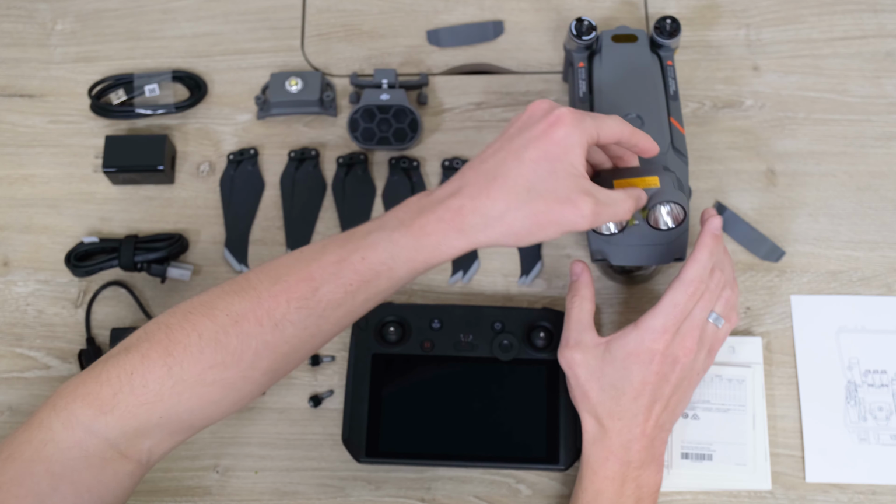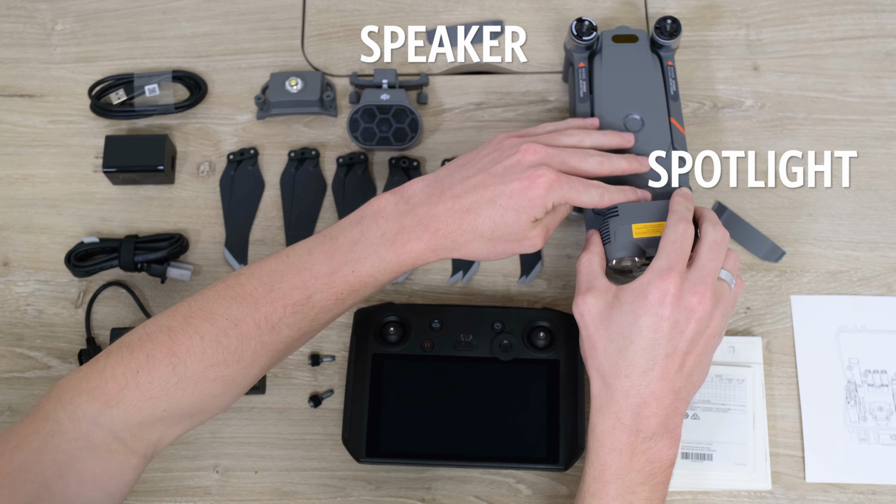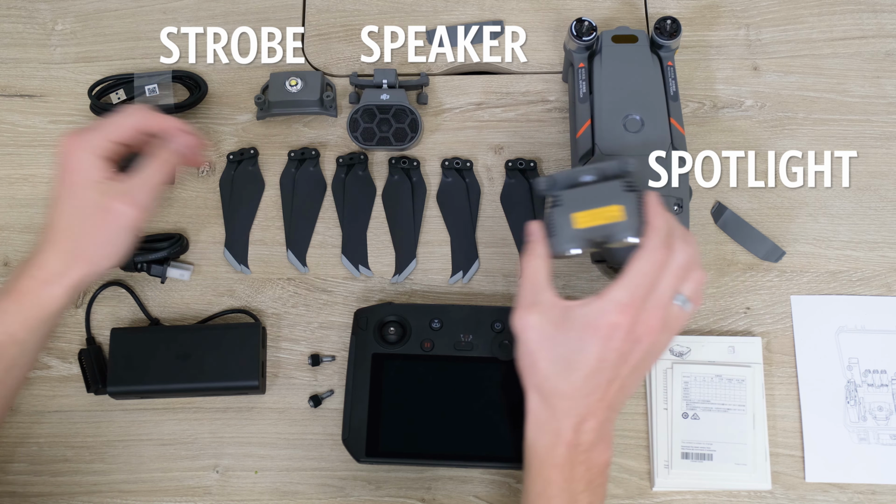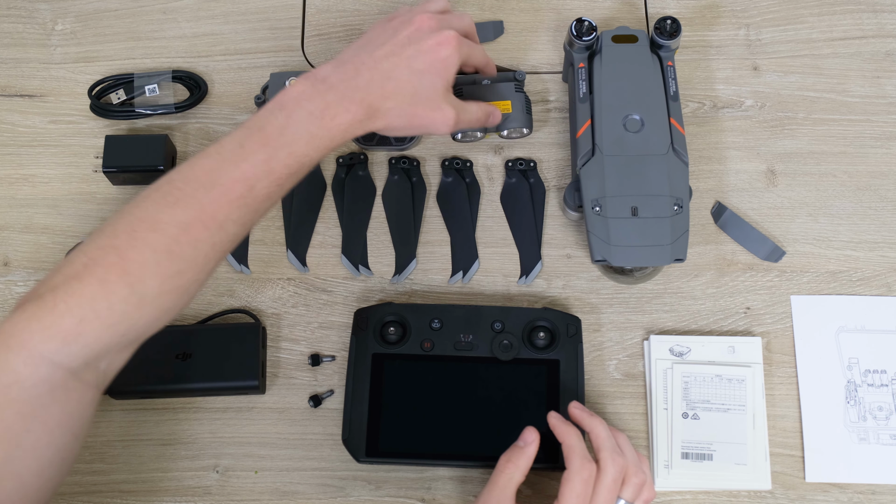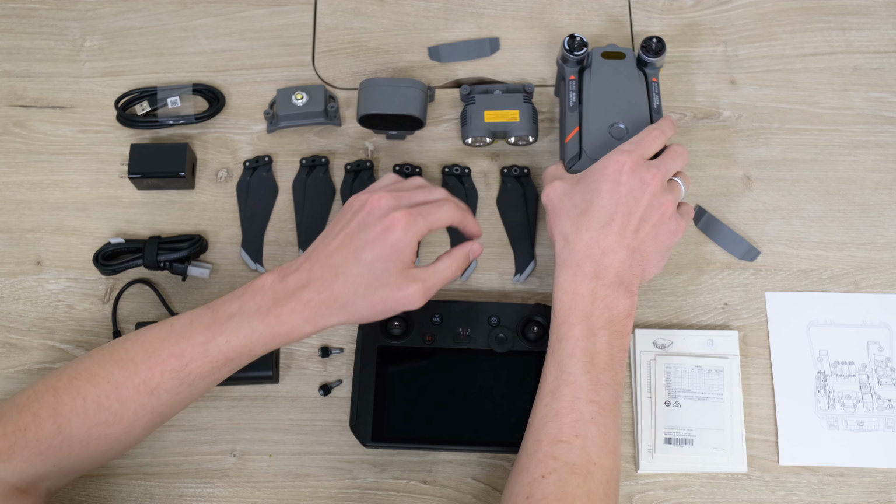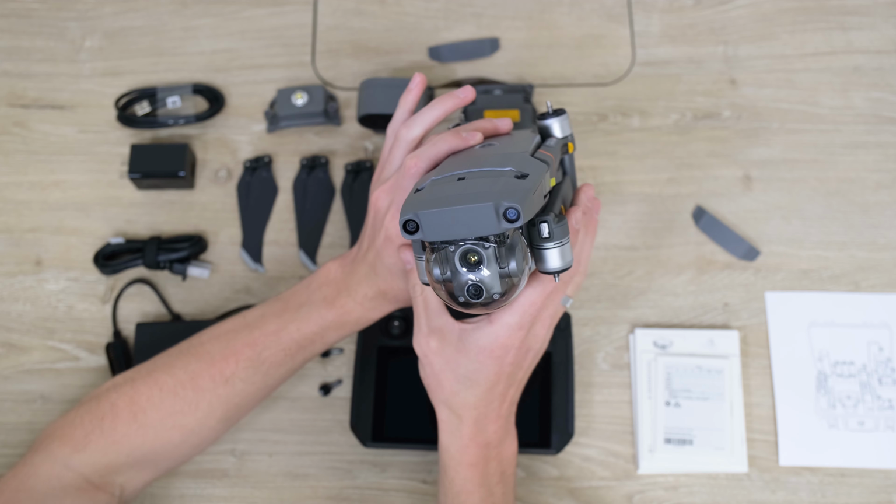The RTK module hasn't come in just yet, but for now we have a speaker, spotlight, and strobe attachment which all have a ton of great uses. We're going to make a separate video to dive deeper into each of these different attachments and walk you through how and when you'd want to use them. But now, let's move on to the star of today's show, the Mavic 2 Enterprise Advanced.